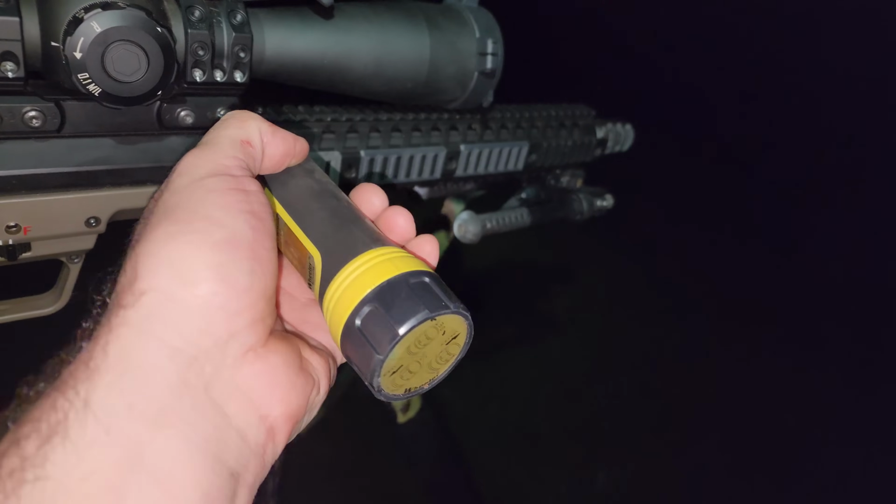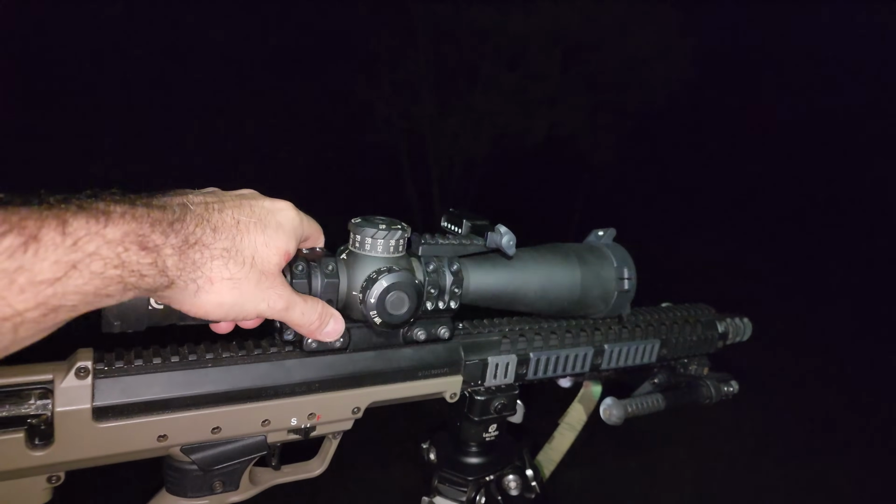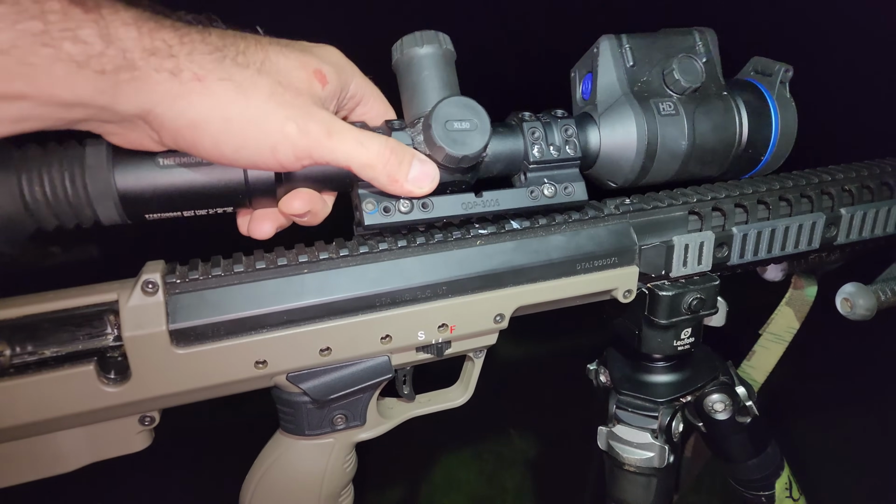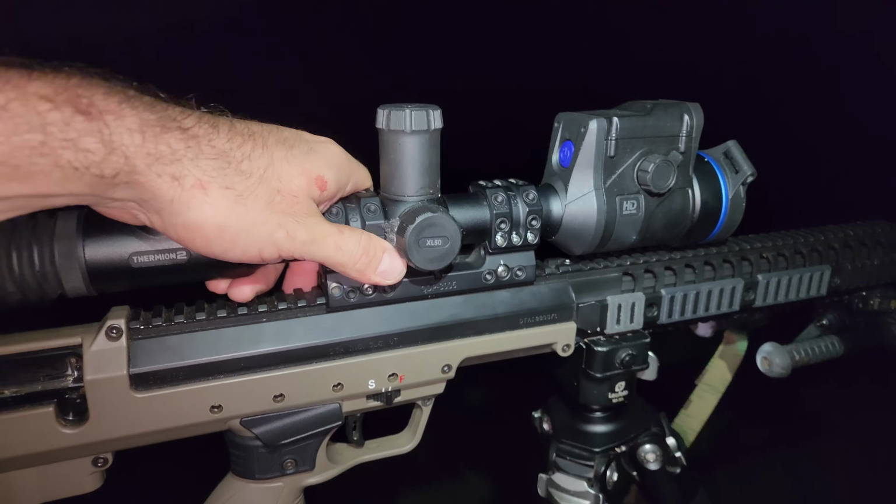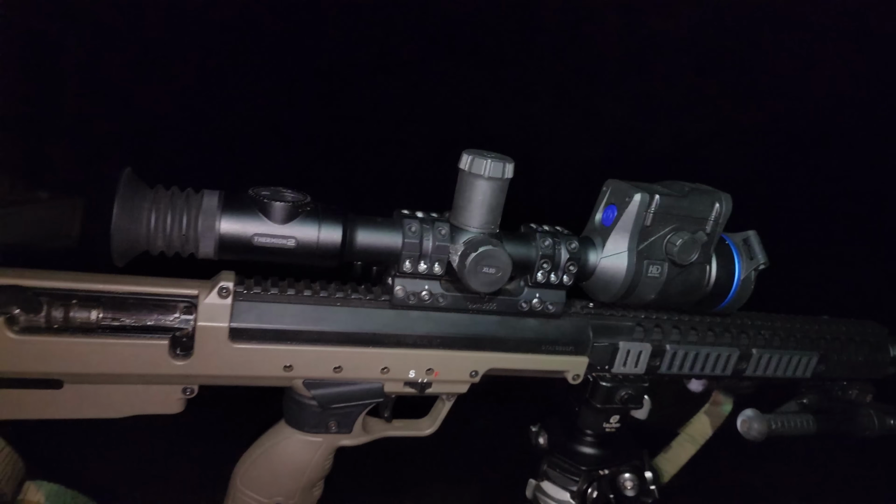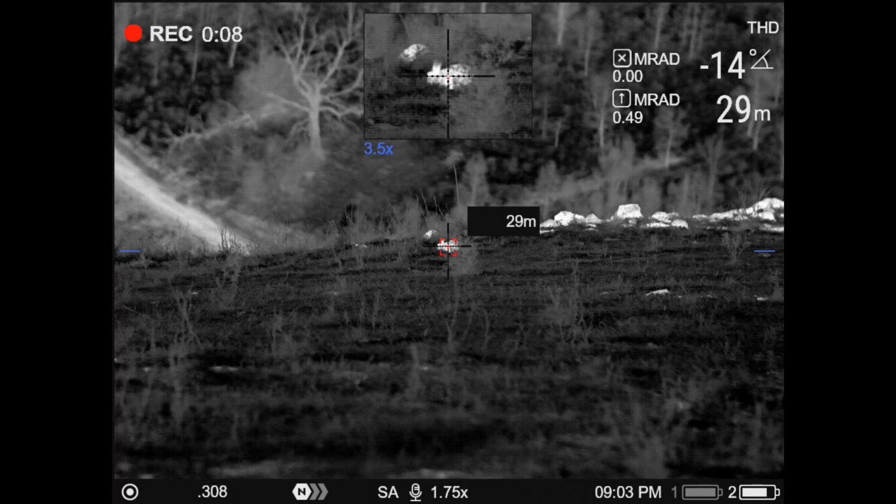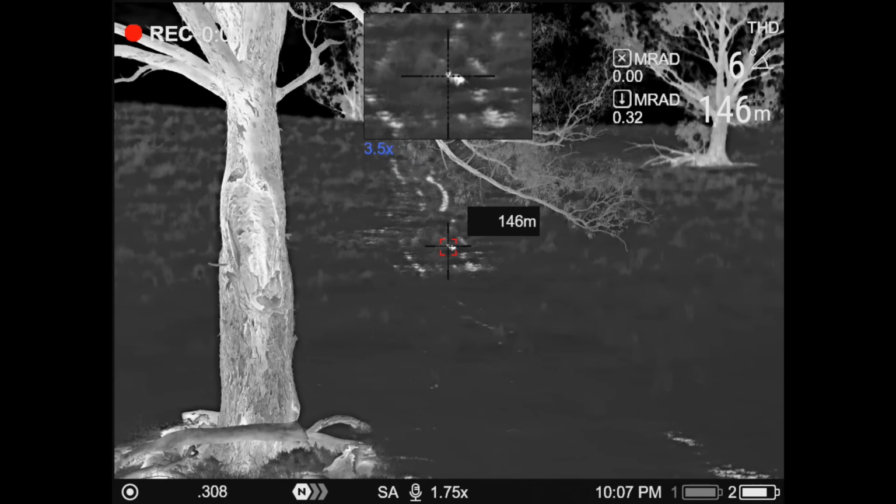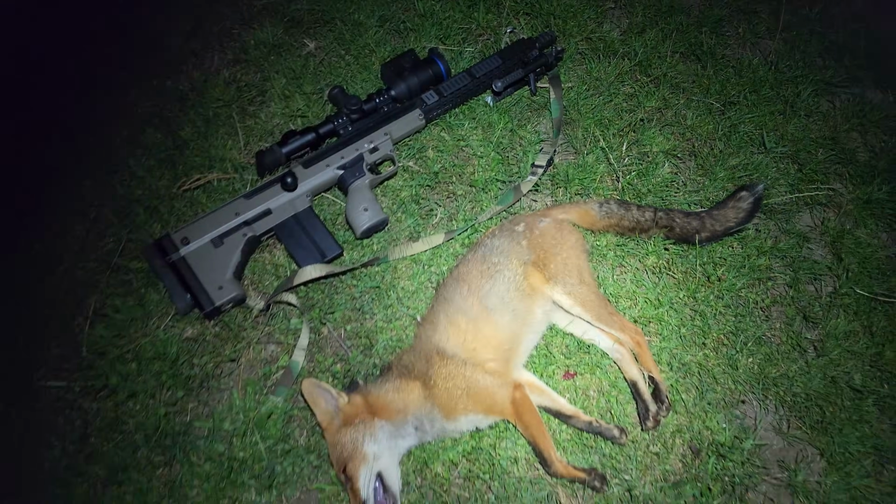We've got him back to the ute. Get him all loaded up. We'll swap the rifle over to the thermal gear and see if we can't catch up with a fox or a couple of rabbits on the way out. I balled that up and accidentally stopped recording on the Thermion, but anyway, red coat down. Ugh, nasty bit of mange on him too.